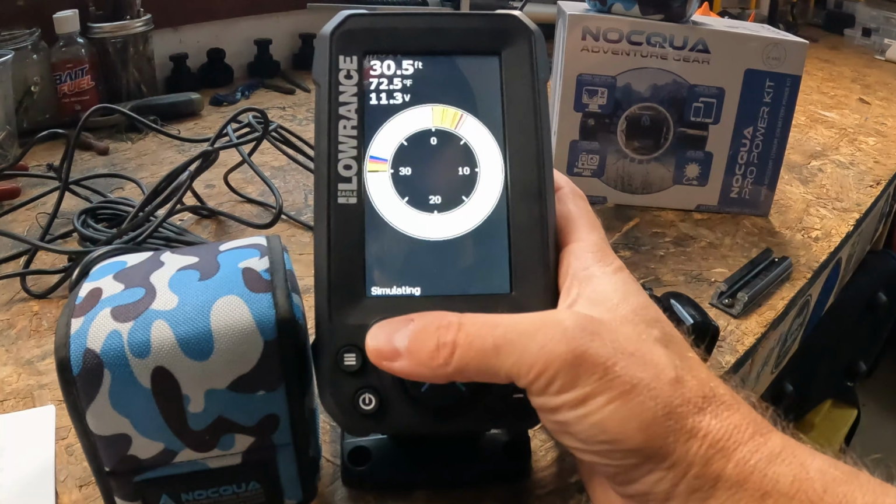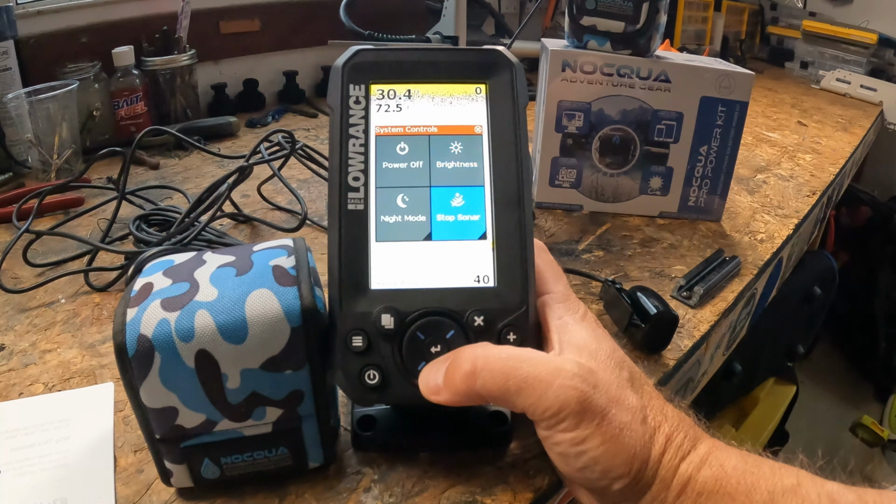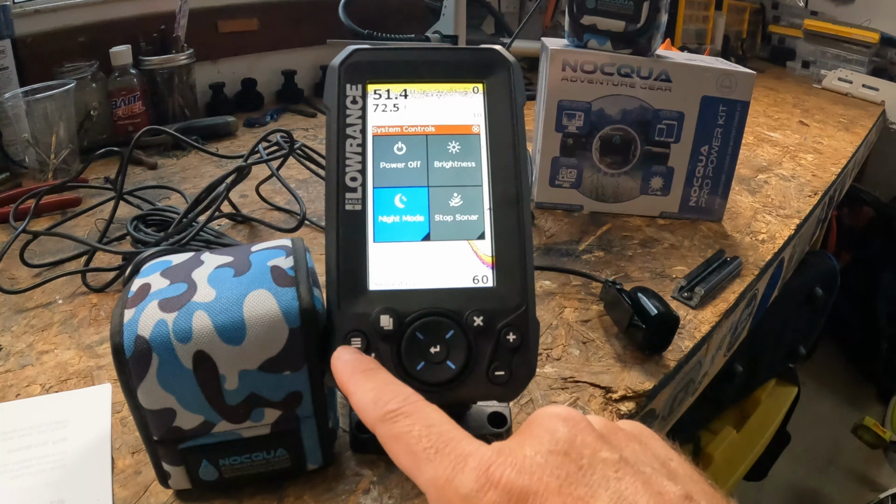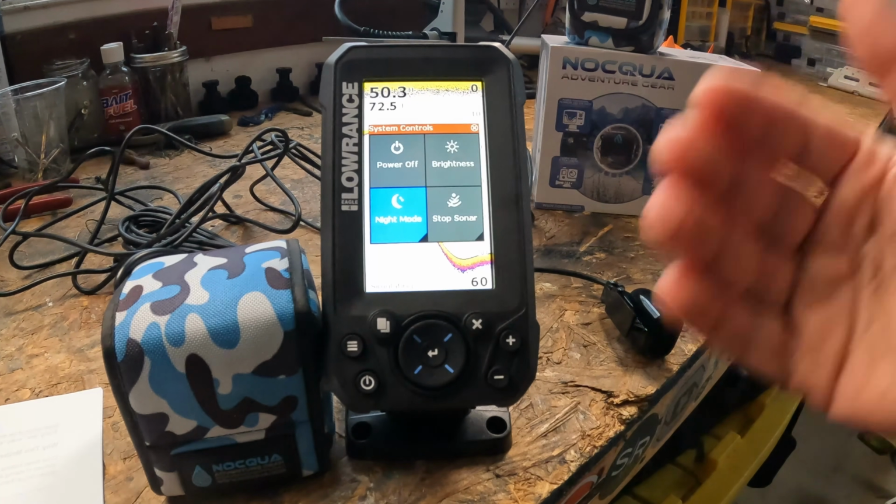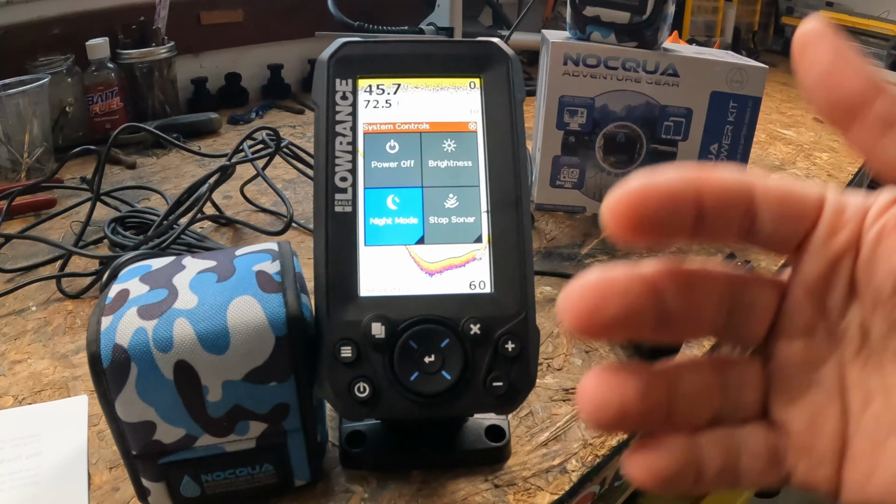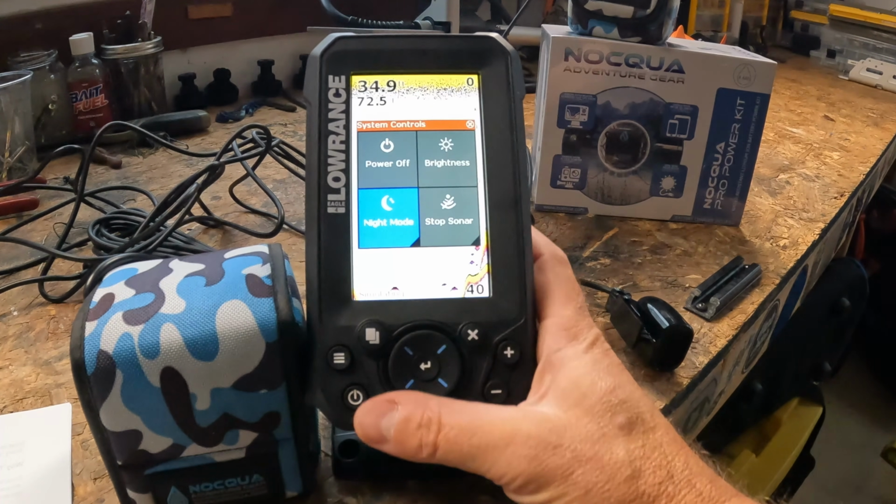Next, you have your multi-directional arrow pad. This is going to be your steering wheel, right? Down, left, up, right: move the cursor, adjust your settings, navigate your menus. Then at the far left over here, you have what I call the hamburger button, your menu button. What this does is open page-specific options like range, sensitivity, fish ID, noise rejection, and all that stuff once you're on the sonar page. I'll walk you through that in a little bit.